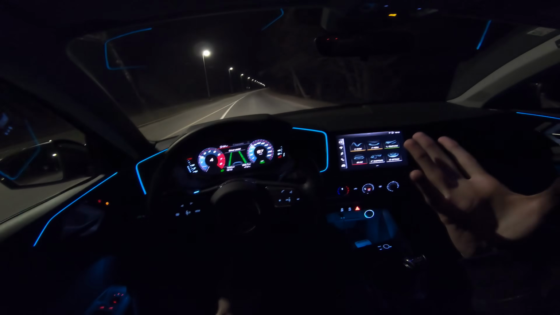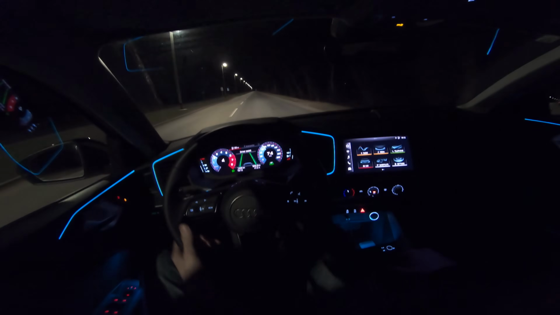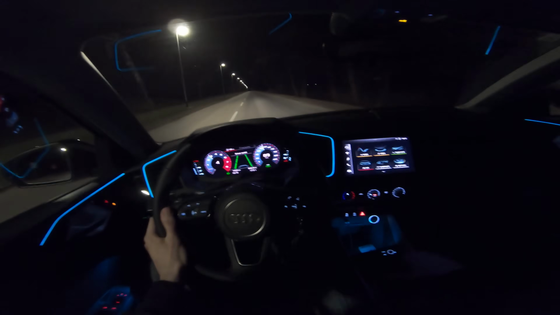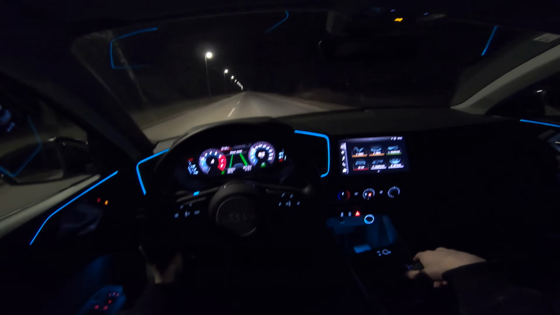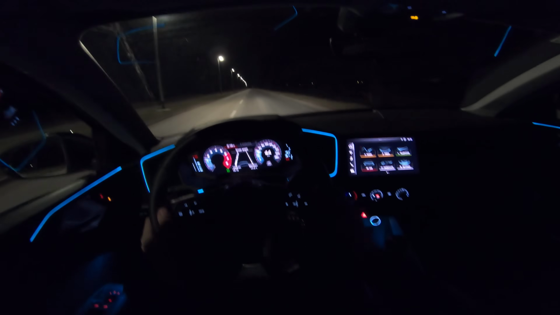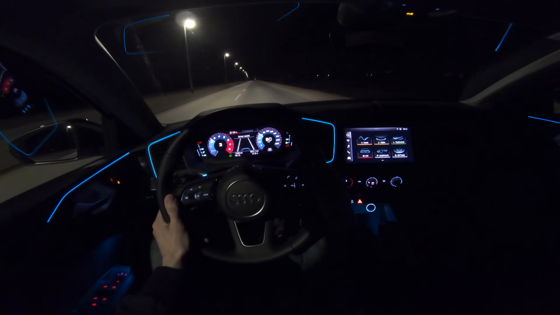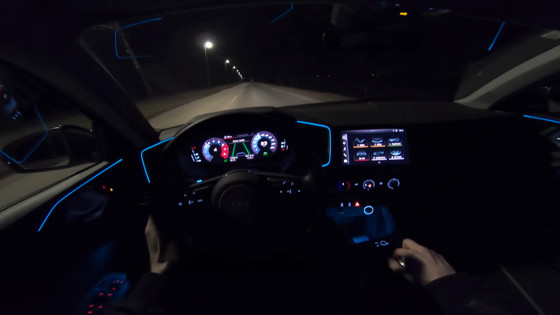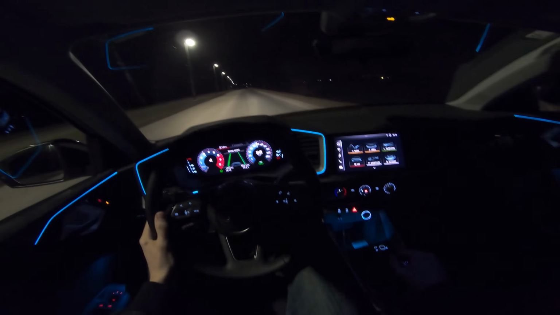That's how you get it. And if you want to speed up, fourth gear, car's going. So you're driving, let's say 40. You're in the traffic, and you want to speed up. Gas to the floor. You can easily speed up.